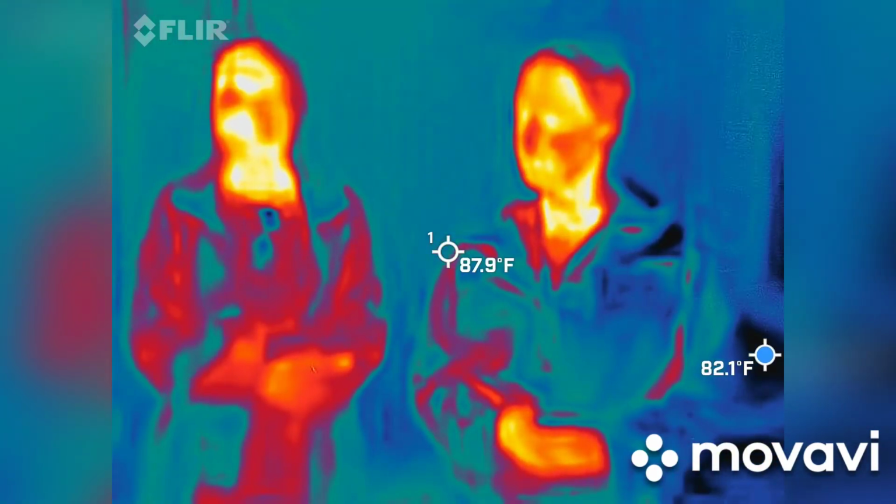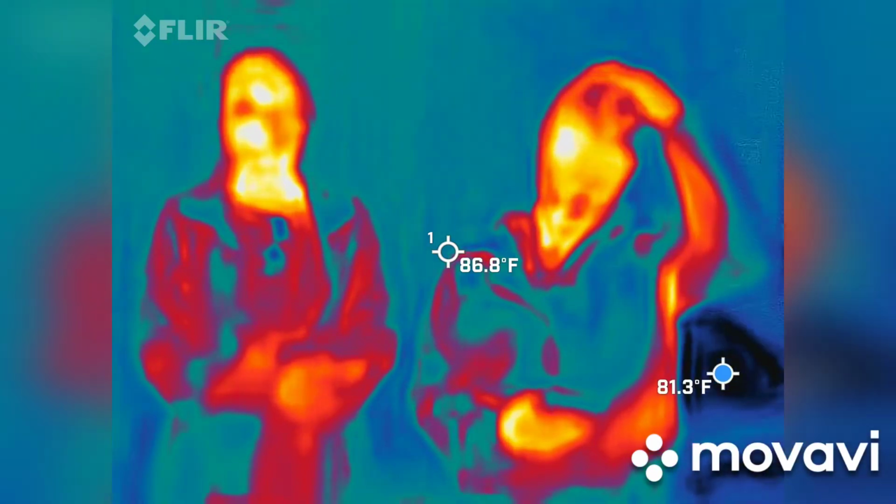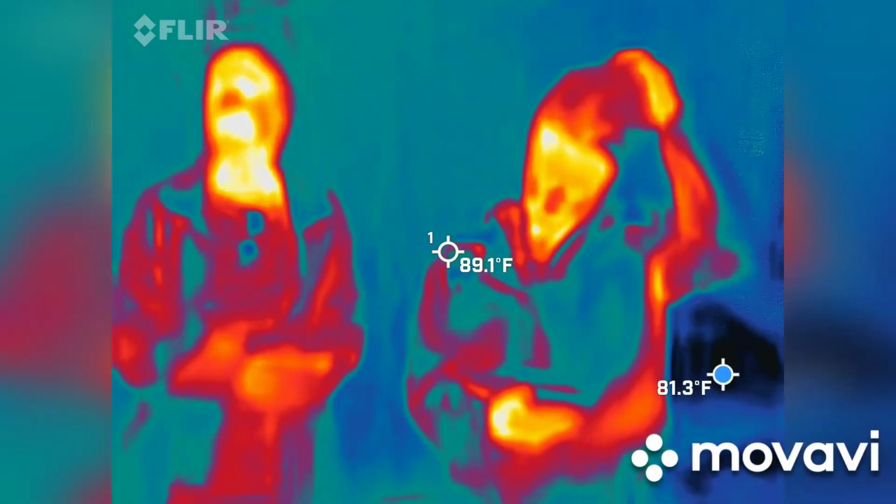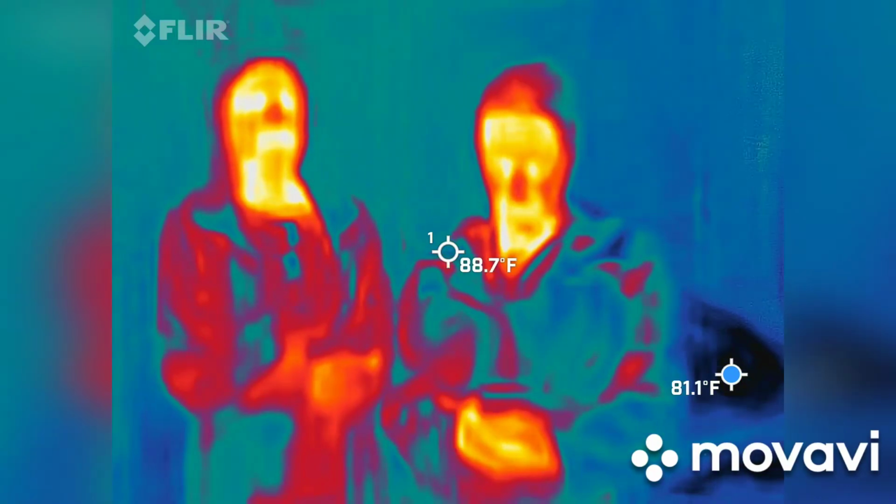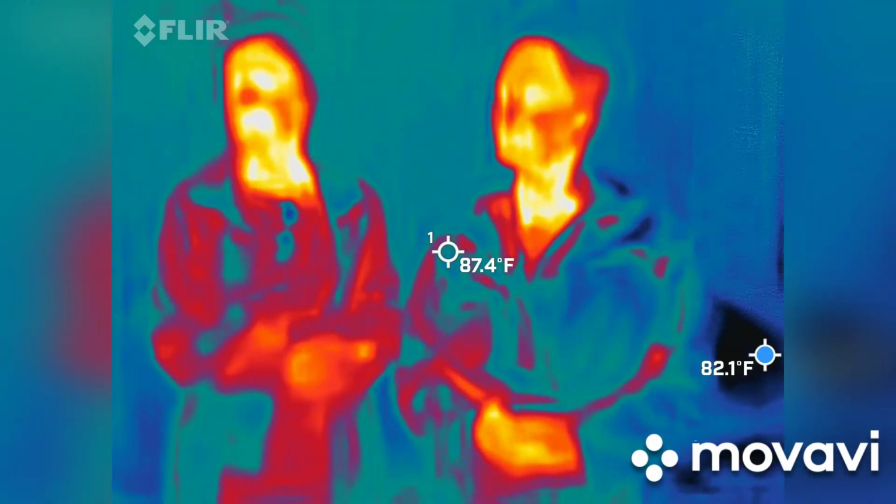Okay. The other thing you're going to try to do is keep the sky out. Now, sometimes that might be impossible. Keeping the sky out is because there's no surface to the sky. The blue dot will default to the blue sky, trying to find a surface to measure, and it is the coldest area in the frame at that moment. So again, it'll automatically go up to the sky. So people in, sky out, if possible.